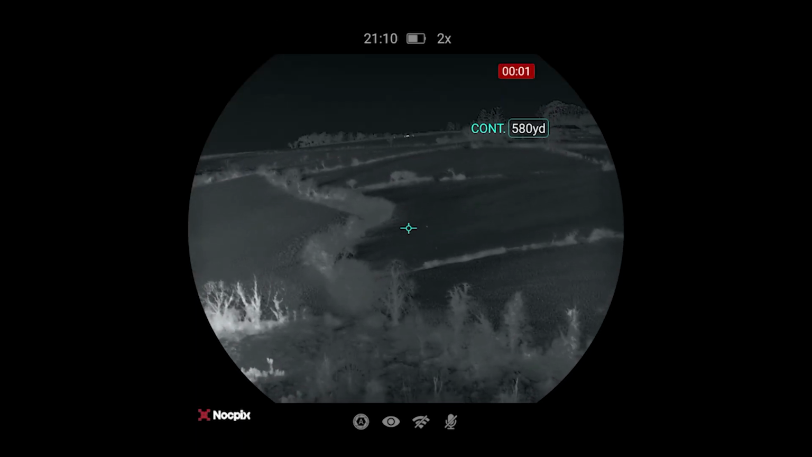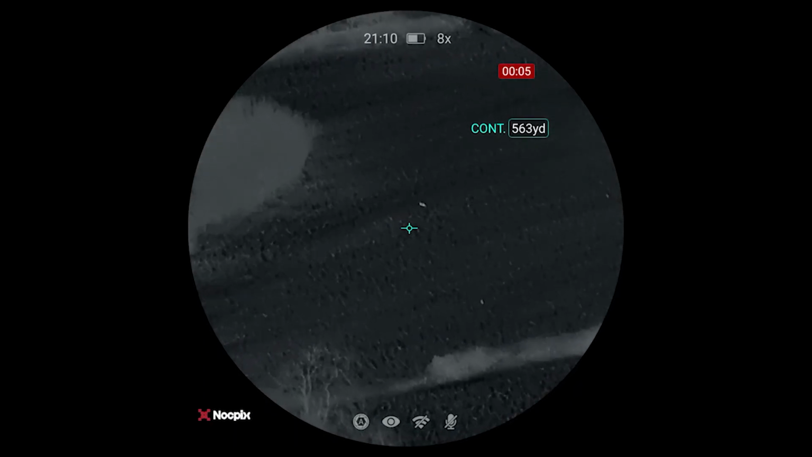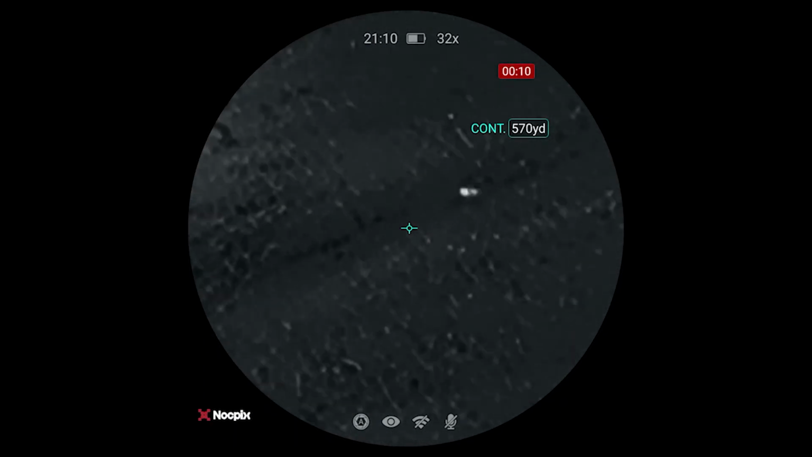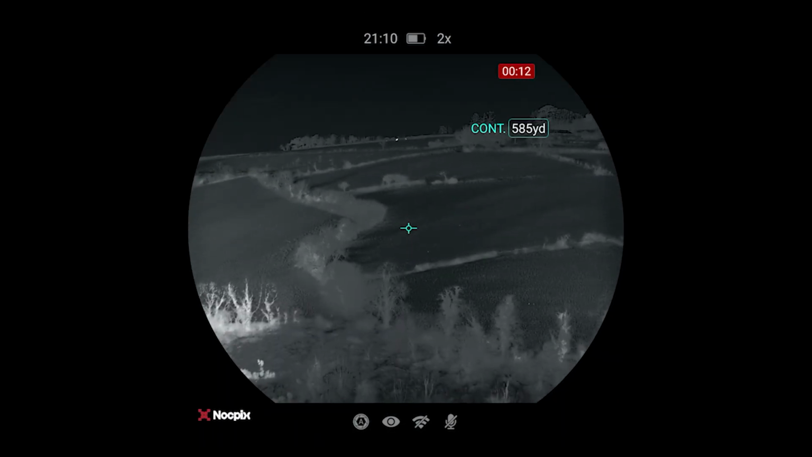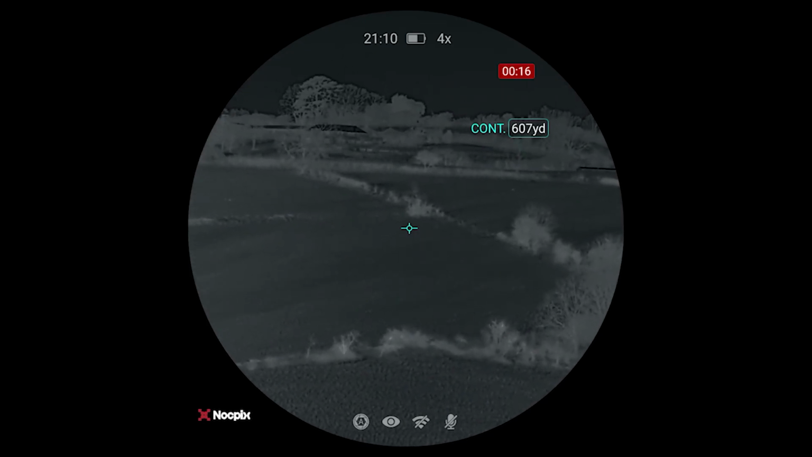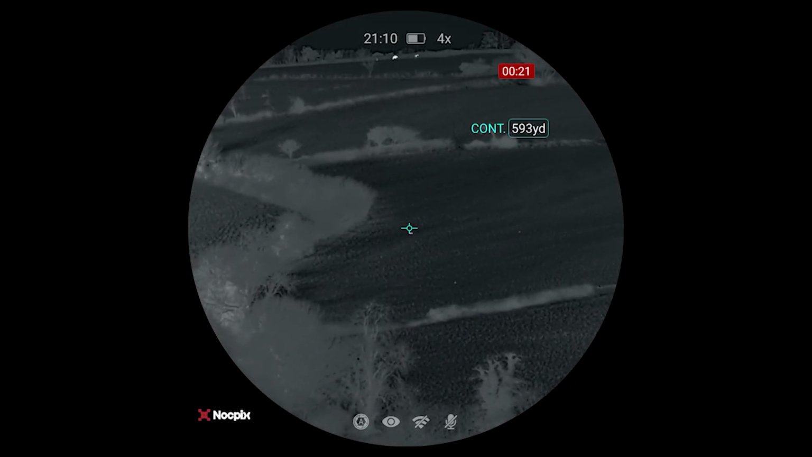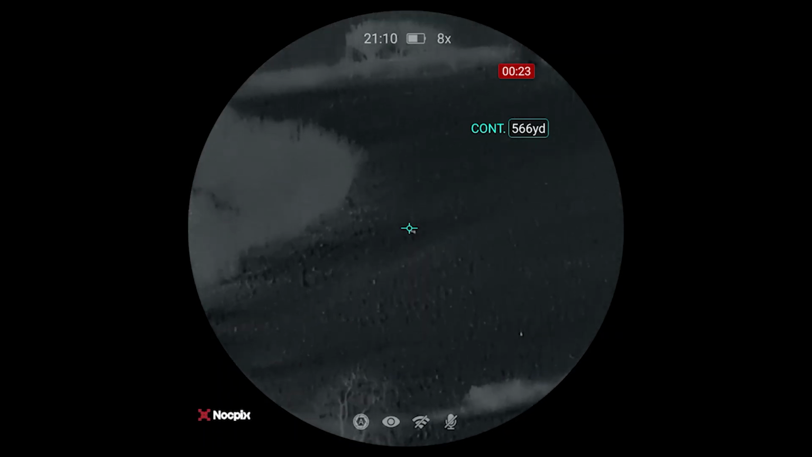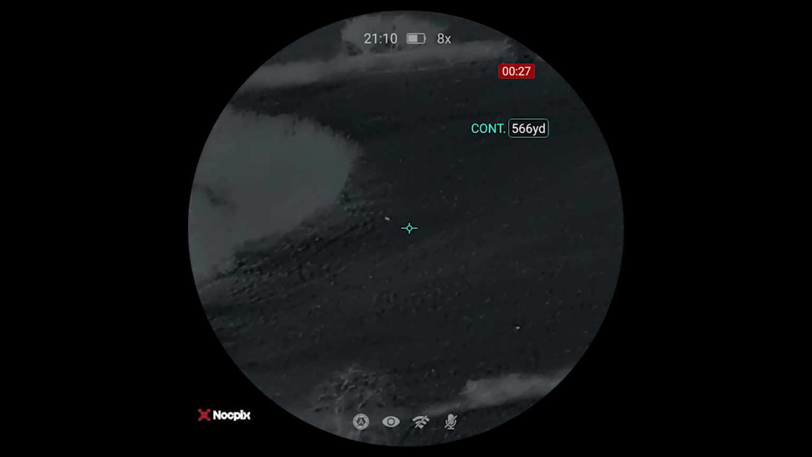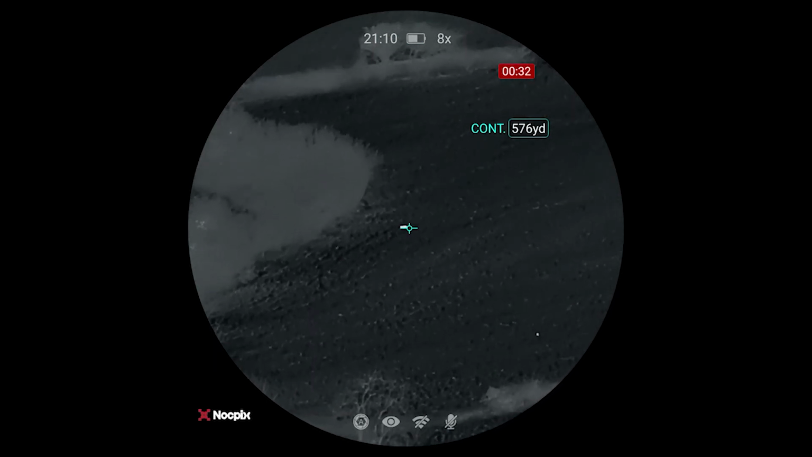So here I want to show you, you can see I'm ranging there, 560 odd yards. That's a fox. Now it's not the clearest identification because I'm having to use a lot of the zoom, but it's picking up that heat source with ease. Now I'm scanning over here because I'd seen one over there earlier in the night. Just down from that as well, that little white speck, that's a rabbit. It's having, again, no issue picking those up at what I would consider a long range.